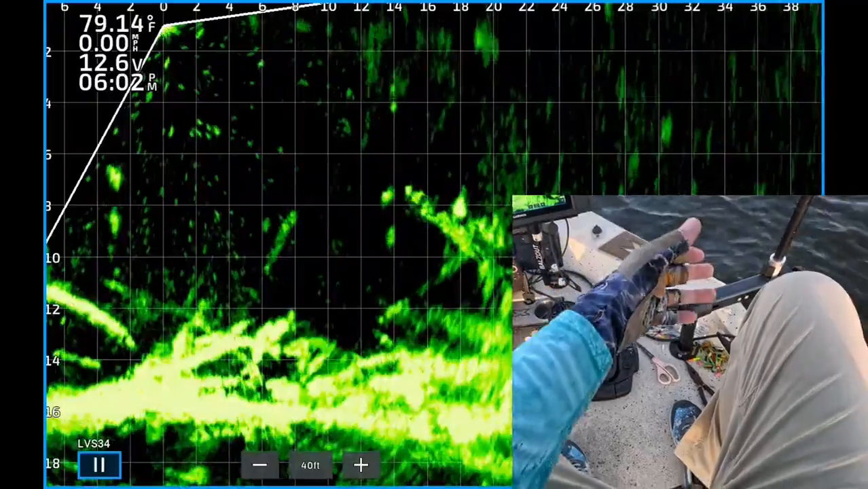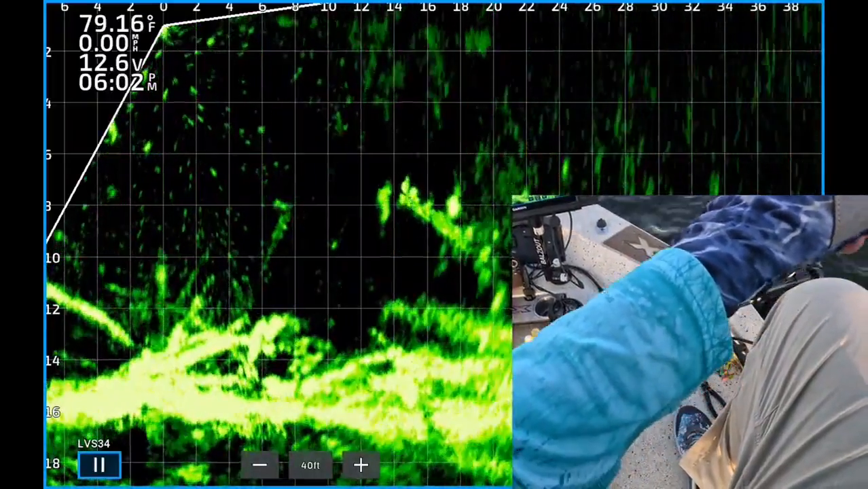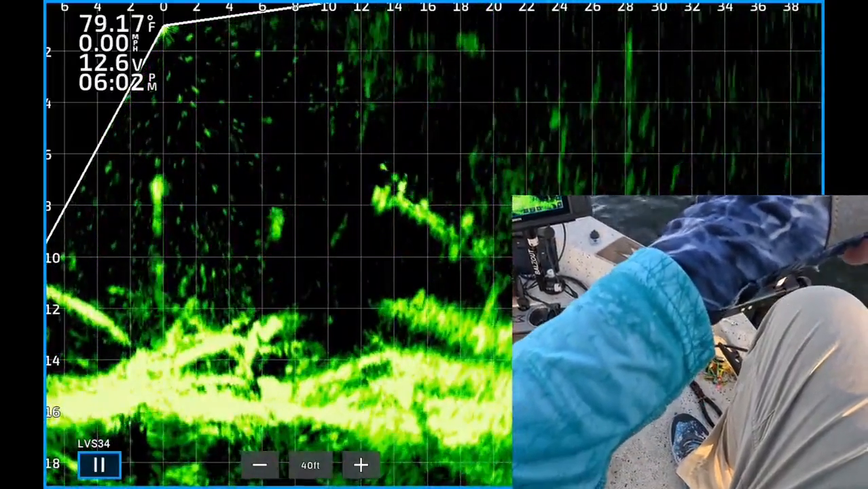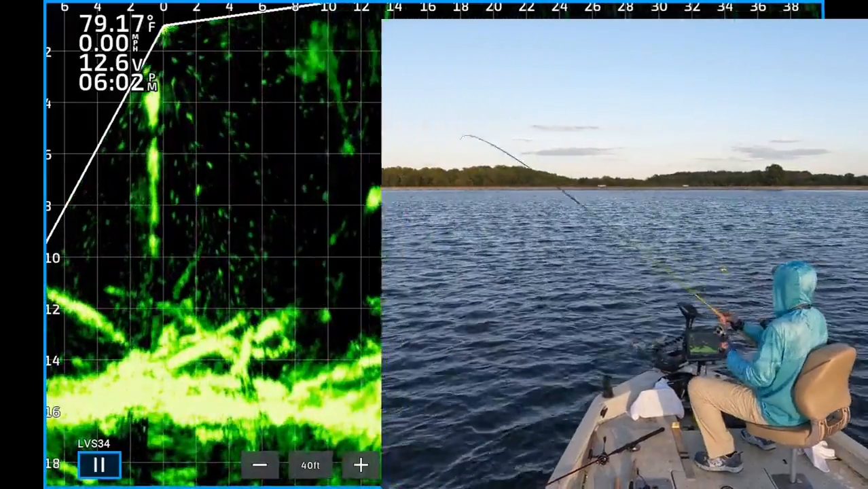There you see the jig and weight 20 feet from the boat. There's a nice looking crappie on top of that branch, about 8 feet deep. There's the jig and weight going over the top of them. Boom, one of them just hit it. Couldn't even really see it. There's one, 602.